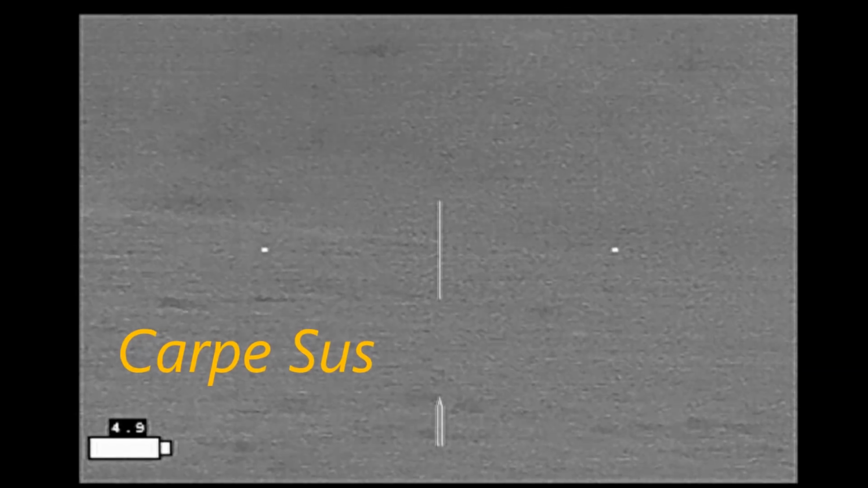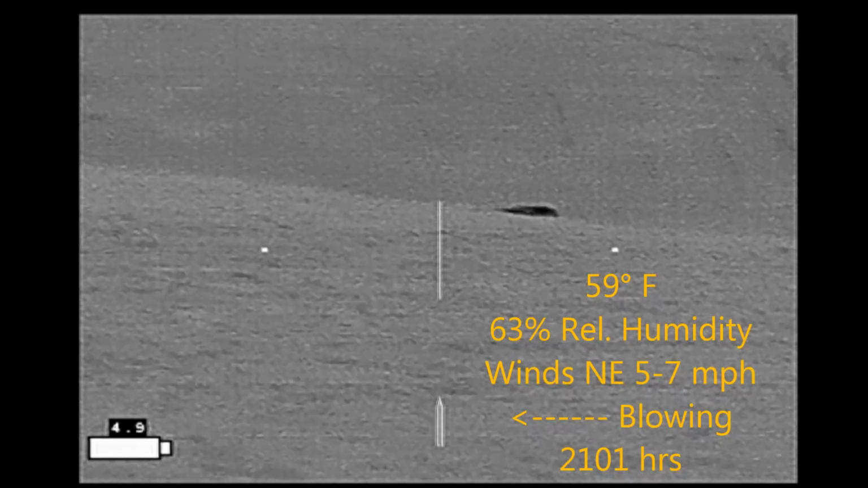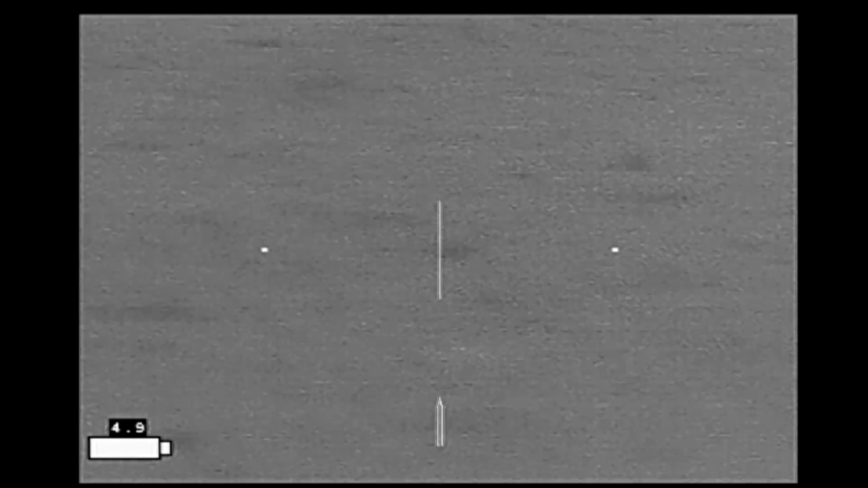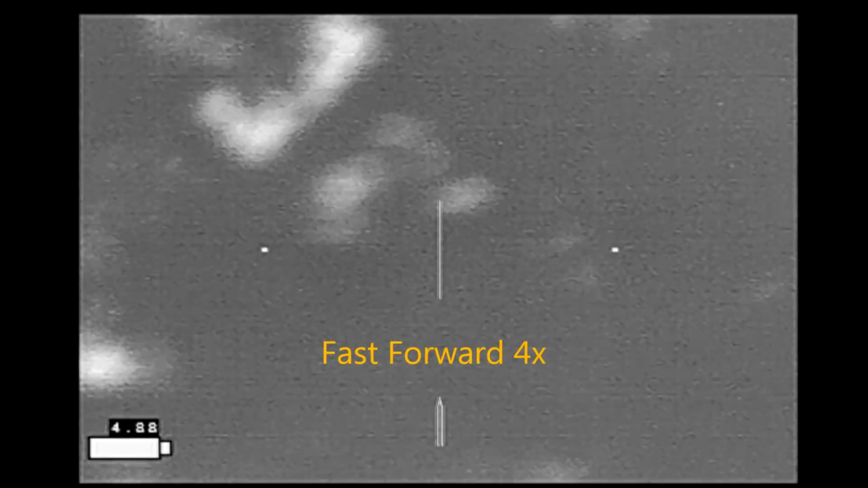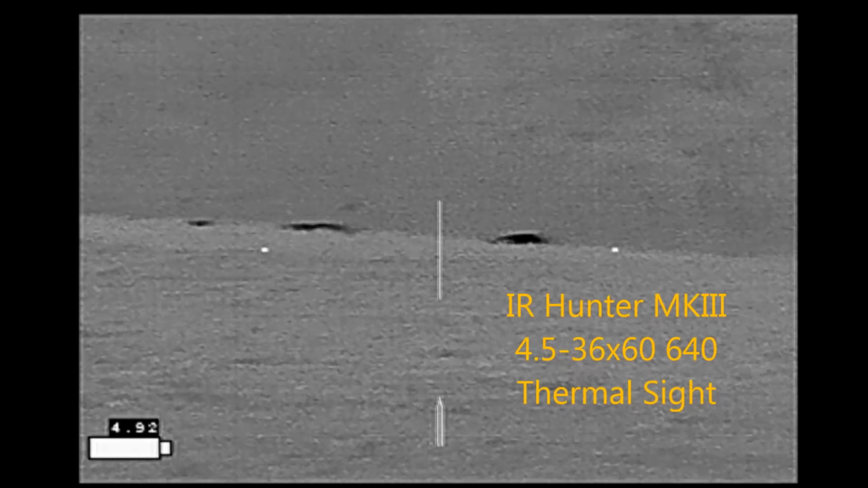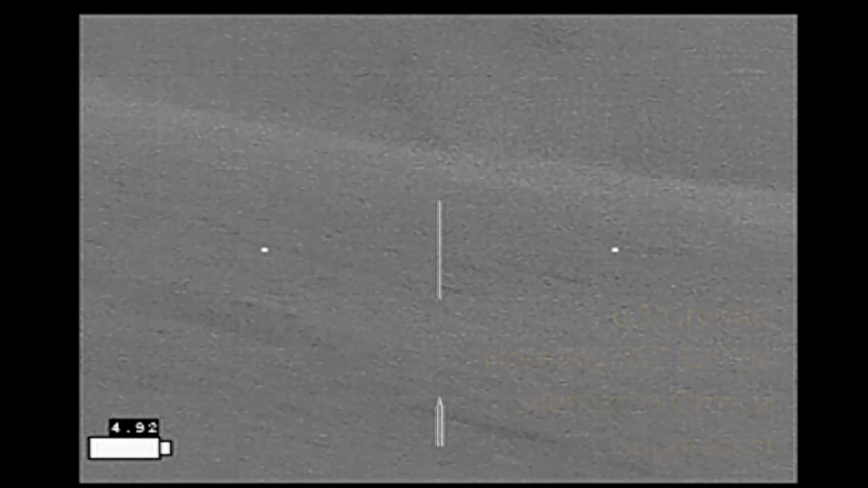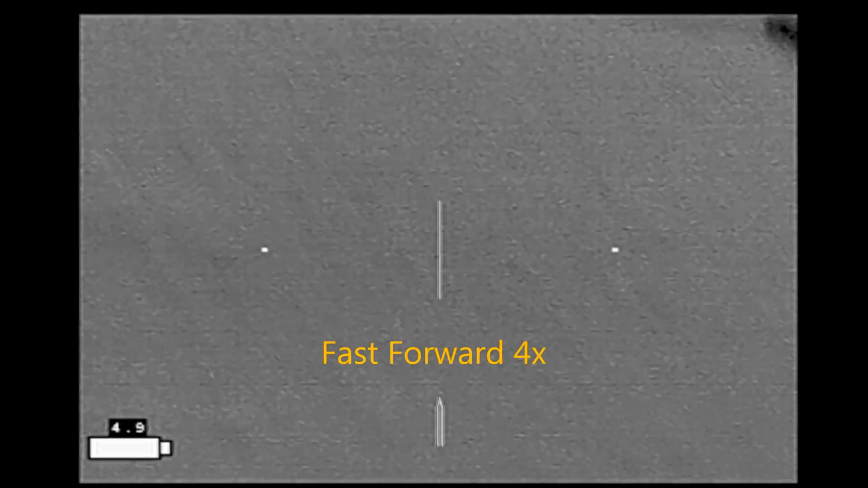Carpe Jesus, when hunting down in Bosque County, Texas. I was set up between two fields, one that was in cultivation, this one that's been plowed under, when I spied these hogs headed in the direction of the cultivated field. As I didn't have a good view of them initially, I moved forward, trying to get a better view. They're actually down in a low spot. I'm actually looking downhill at the hogs, and there's a creek bottom behind them.